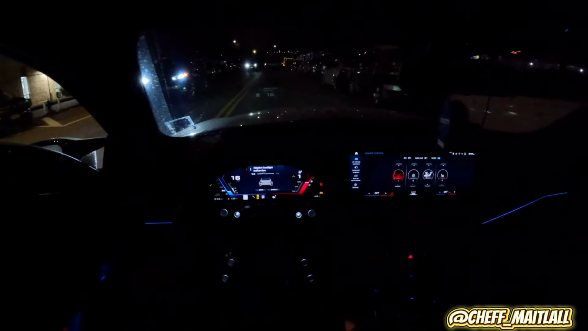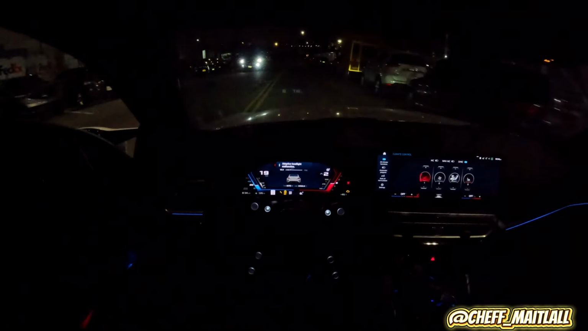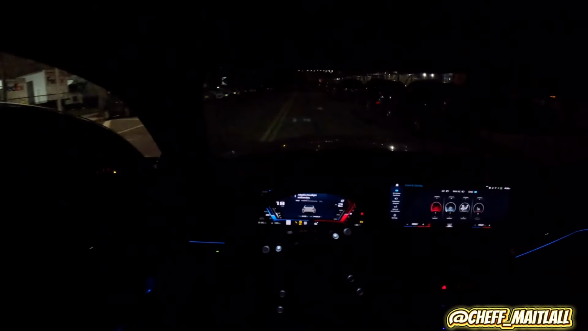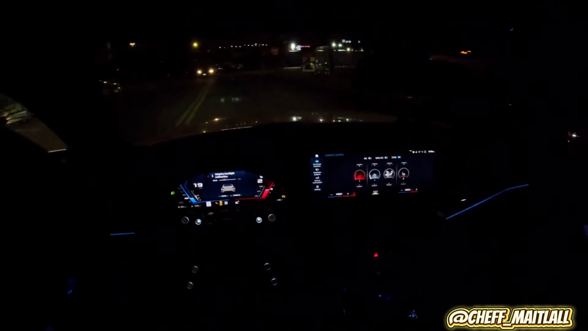Woo! I was about to mow down this young guy. Nah, let me stop, I'm joking. Window down with the heat on, cause why not, right? Sheesh.